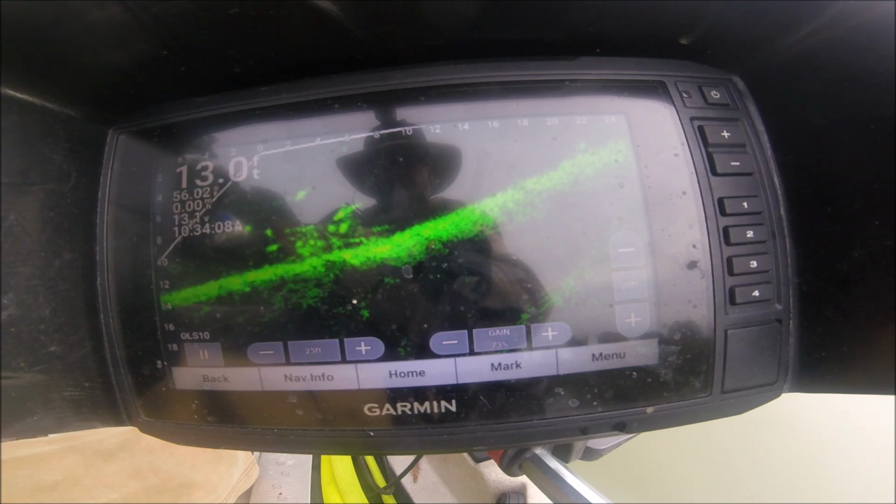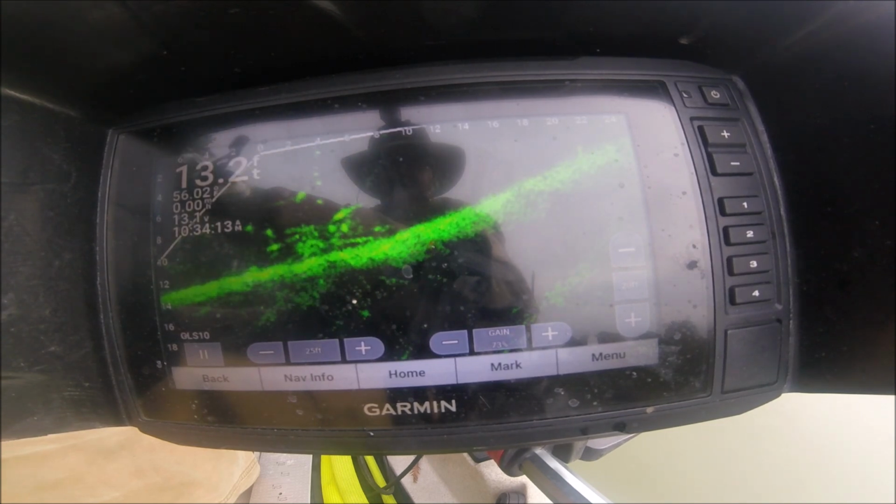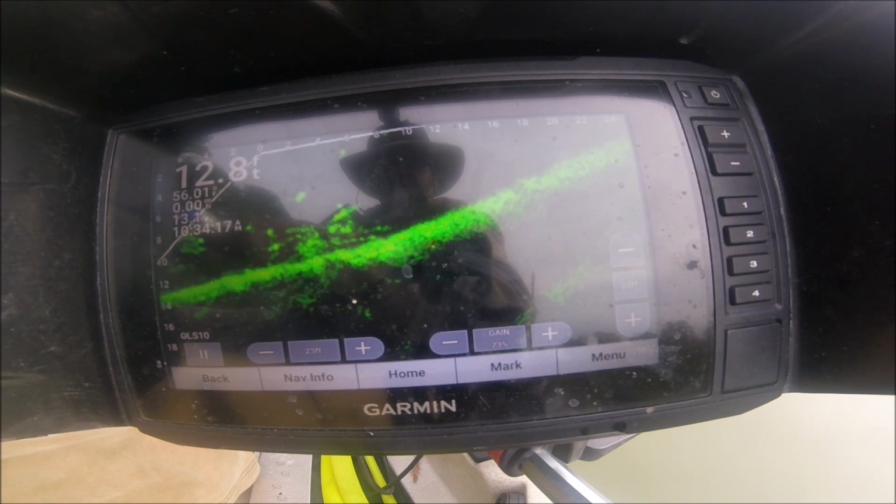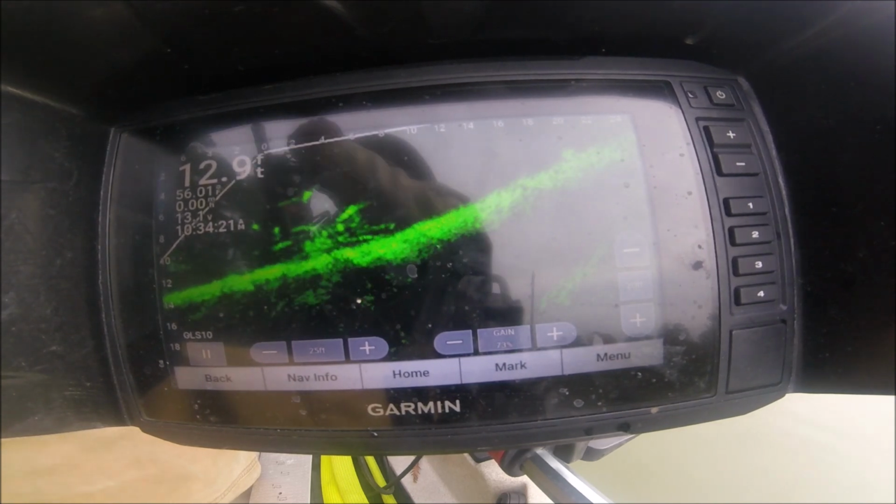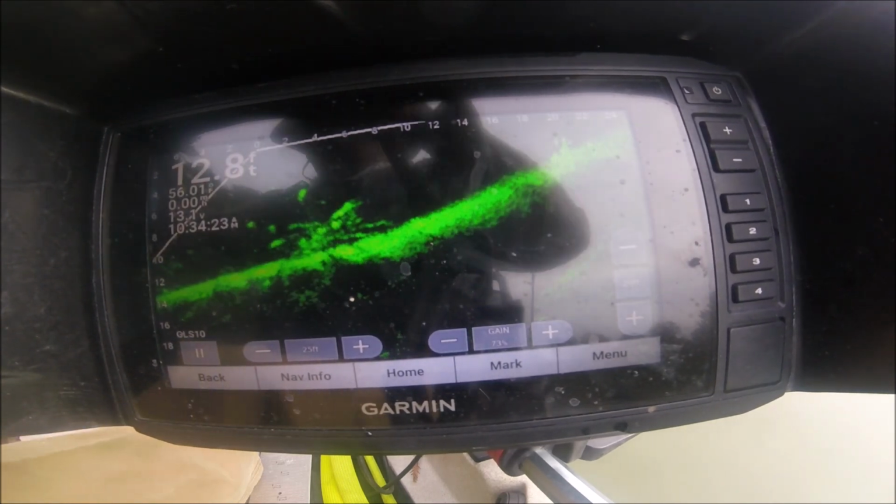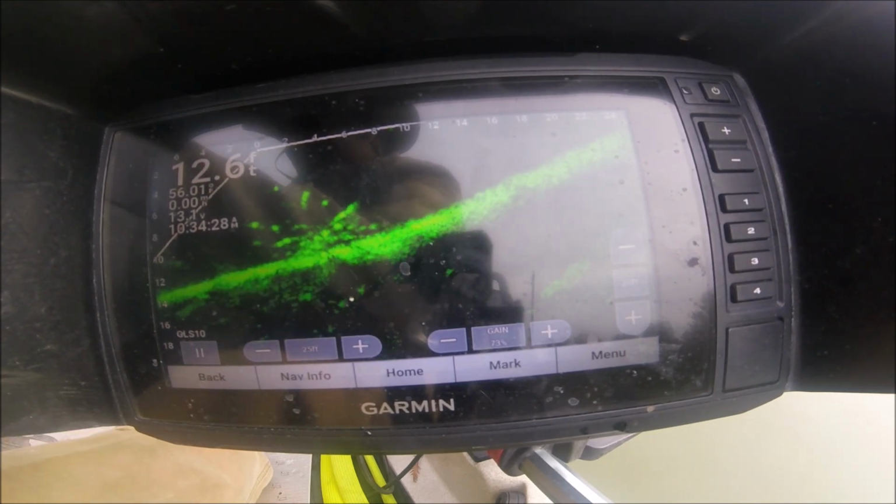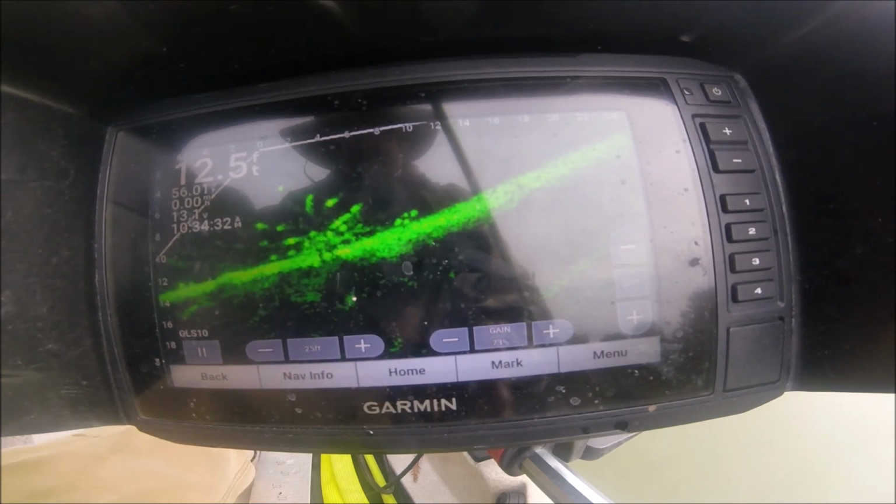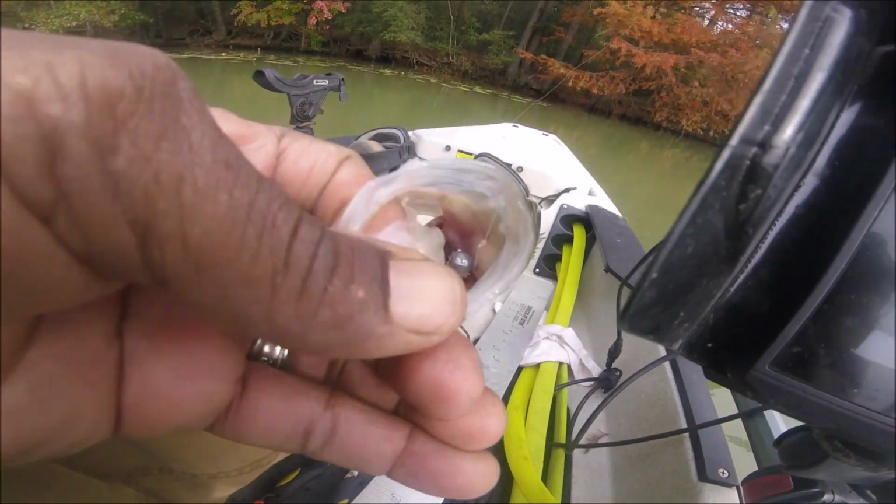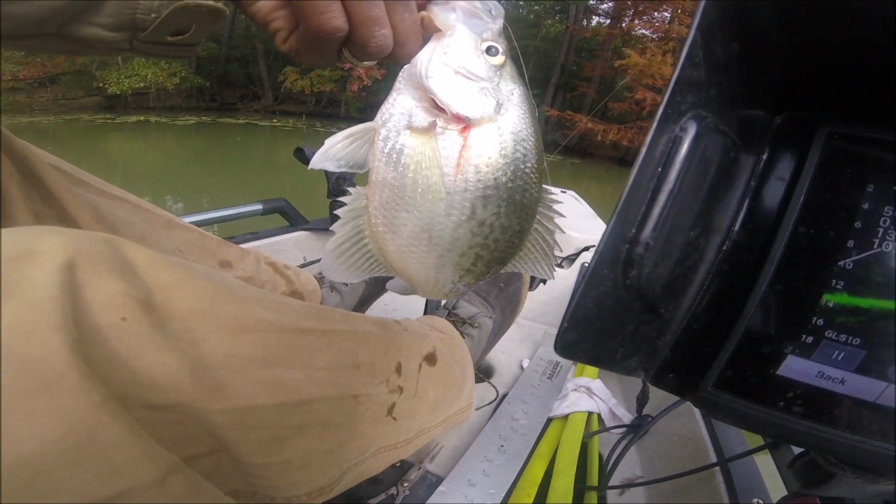There he goes. Oh man, that's a good fish right there. Oh, came back and smashed it. I did him like this. Watch where that jig is at, man. He made sure he didn't miss it this time, y'all. Look at that hard with a hand tie. Look where it's at, man. Look where that jig is at. Oh, boy, y'all, a good shot.